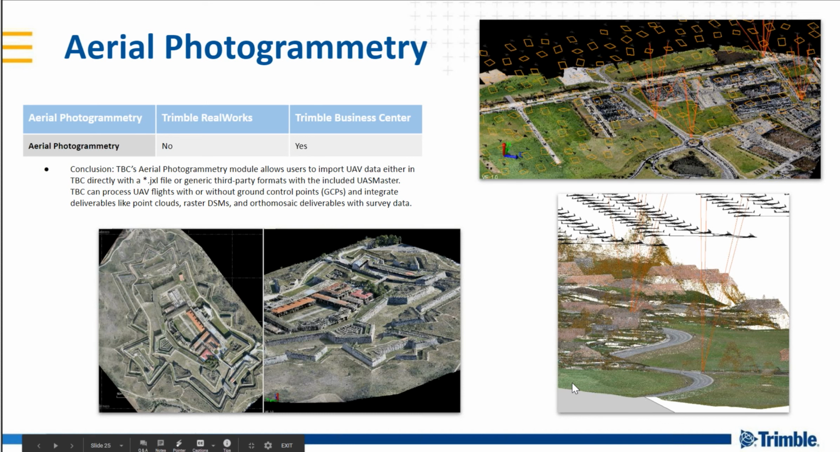All right, aerial photogrammetry. Aerial photogrammetry is supported in Trimble Business Center in a two-faceted way. If you're using a UAV with support on the provider side, oftentimes the finishing software or the completion software to finish the mission will allow you to export a Trimble JXL format, such as some of the SenseFly drones, the eBee drones.